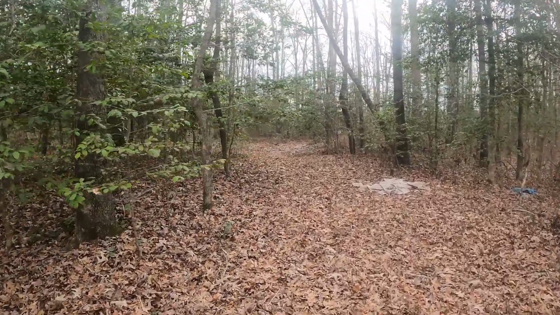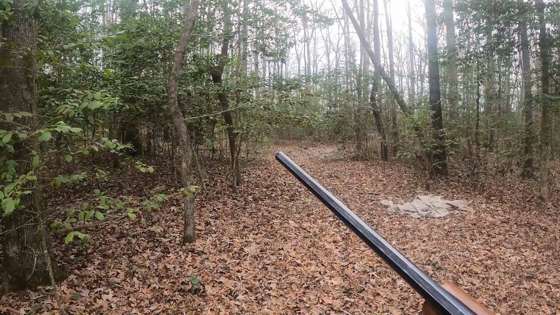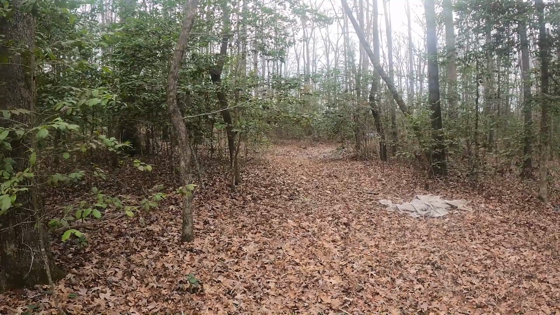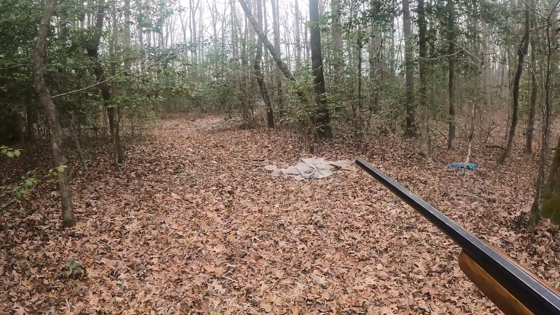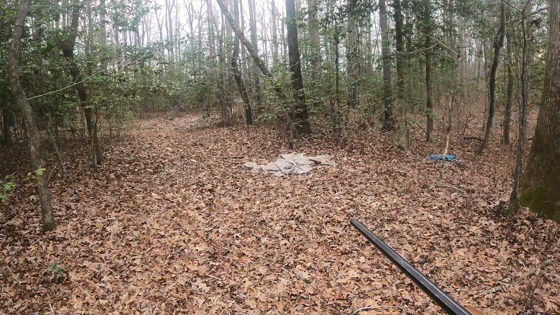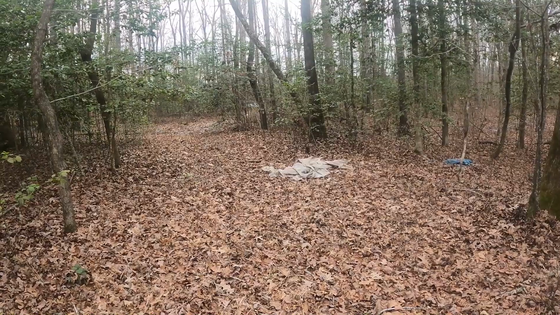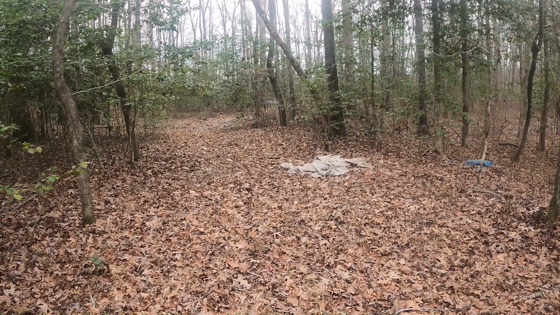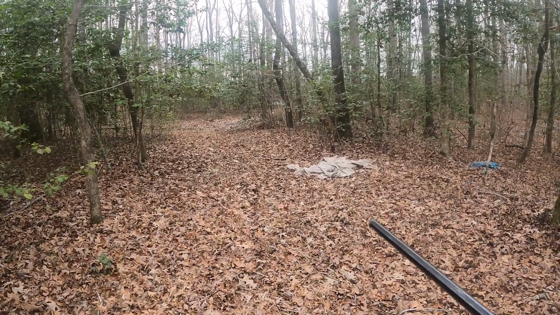There's a scrape under this tree. Right there, that little holly tree. And I didn't even realize that this tarp was under all of these leaves. They got to fighting. I came down and picked up those cameras, and